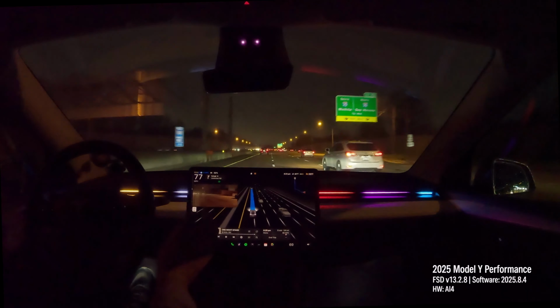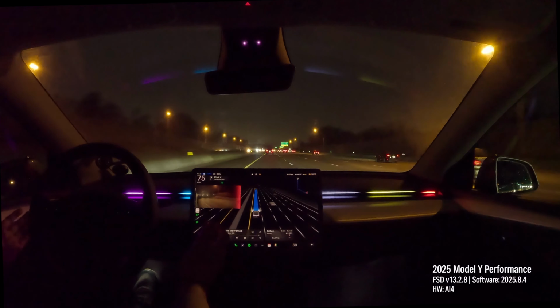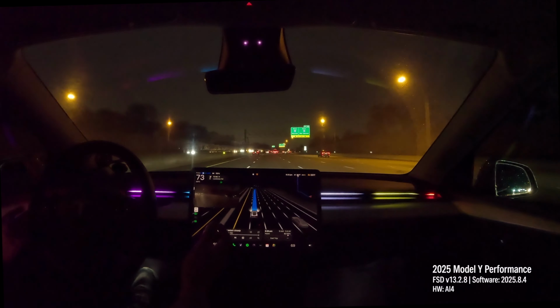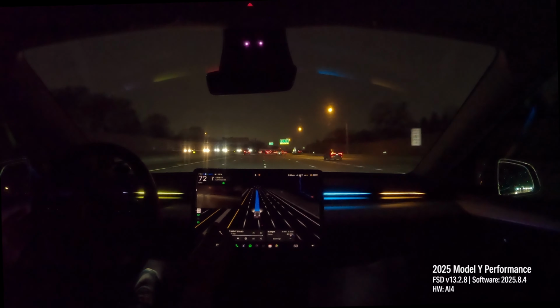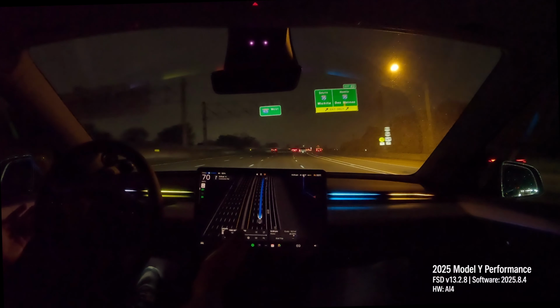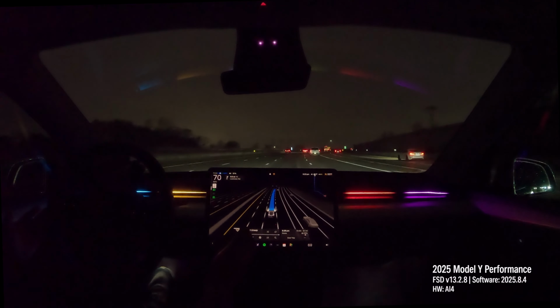Whoa. Alright. There's our first incident. So that's probably what I would have done, to be honest. As you saw, the car went into the right lane as the person in the far right lane was going into the same lane. So the car went ahead and maneuvered around that, which was really nice. I'm glad we were able to show you that.